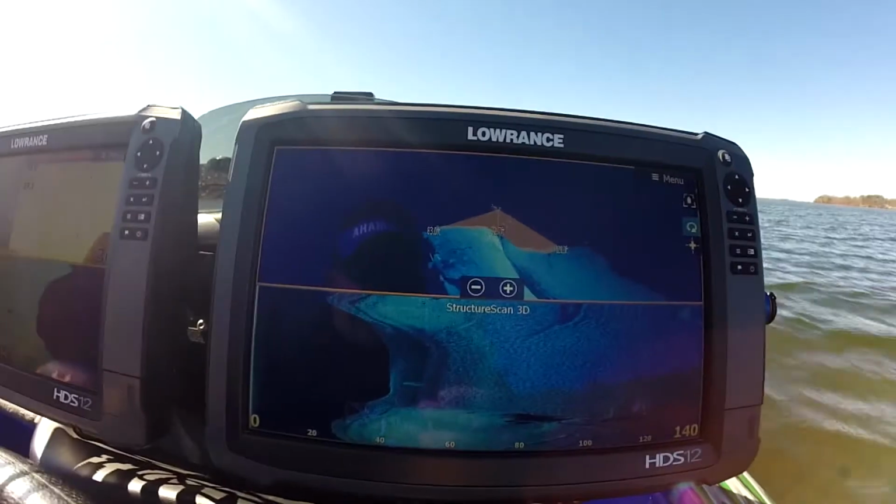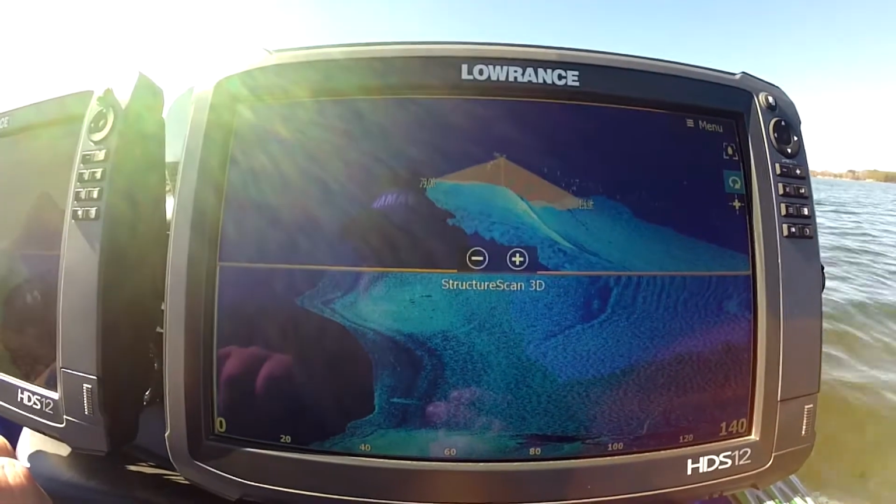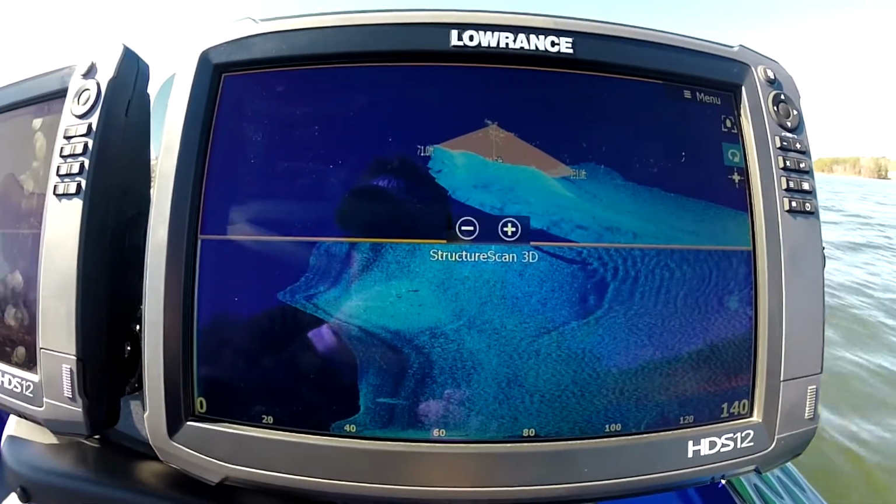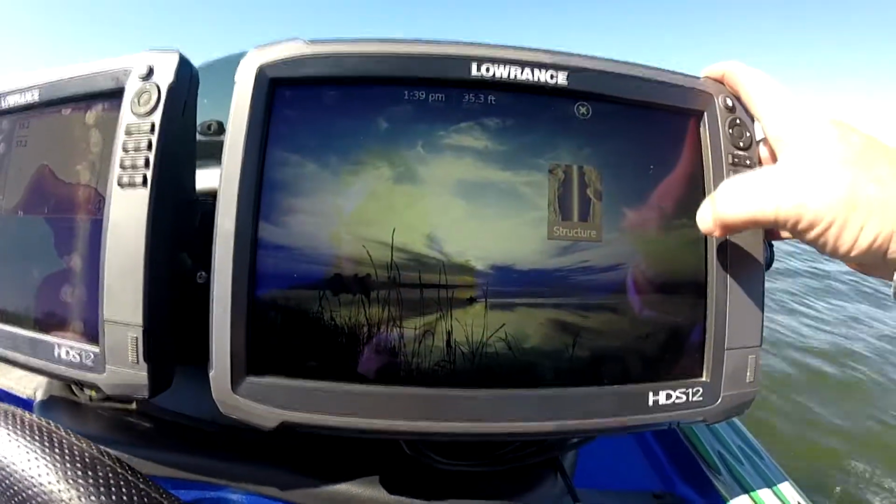So the benefits of 3D are really, really good. Not to mention that it increases your range and clarity on your side scan and down scan, and it makes it really, really good. So what I'm gonna do is I'm gonna switch back to a full screen of 3D.